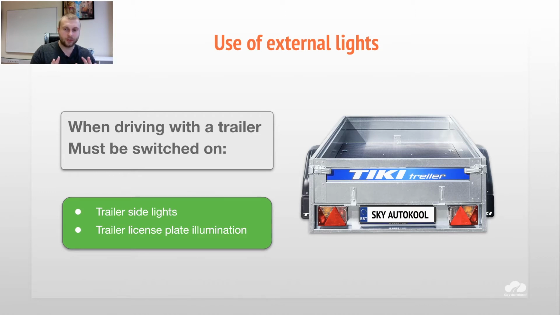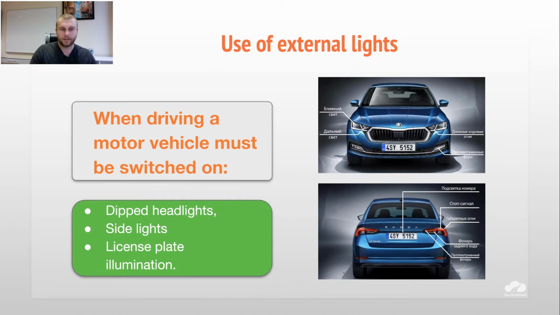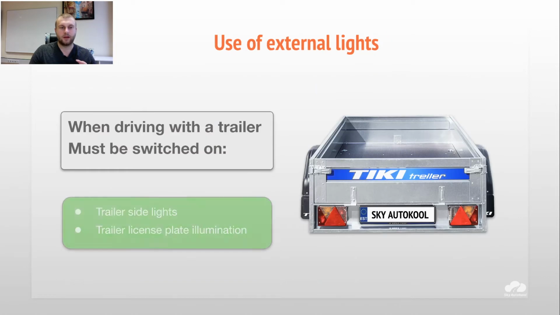And of course, if you brake or you show indicators, these lights also have to work: braking lights and indicators as well. So here basically headlights, side lights, registration plate lights. Here only side lights and registration plate lights as well.